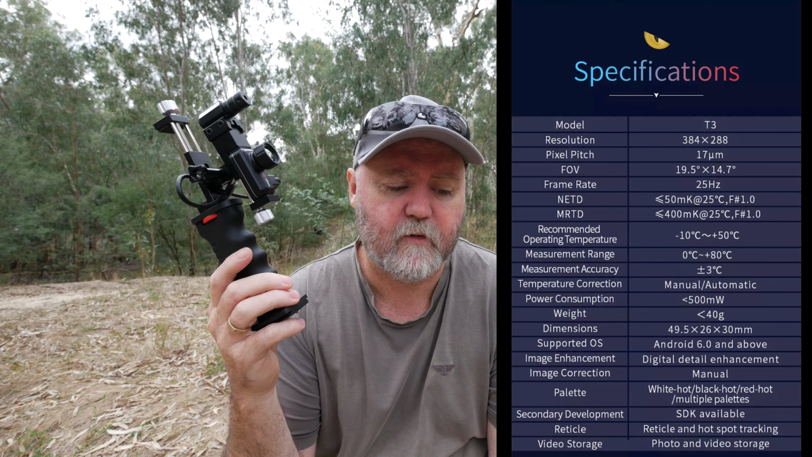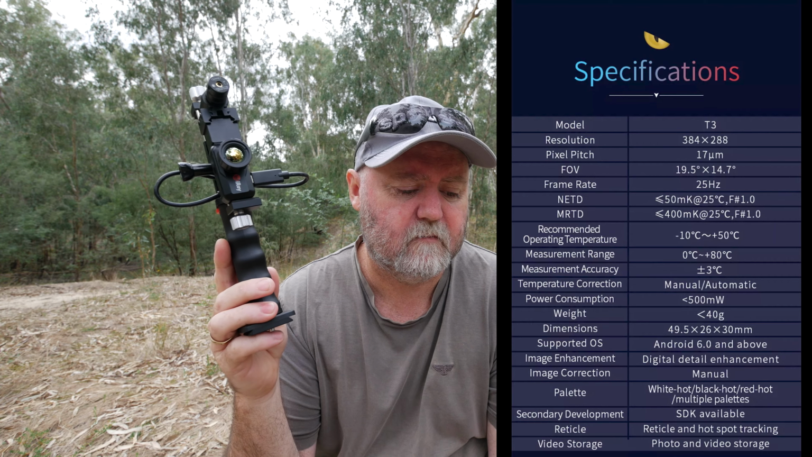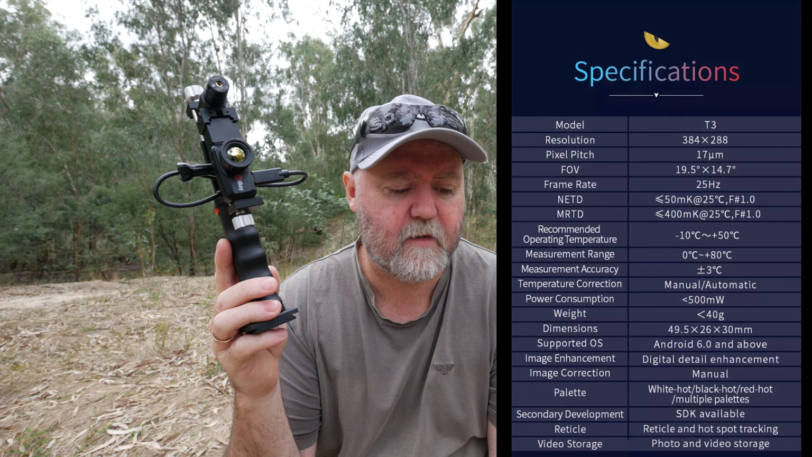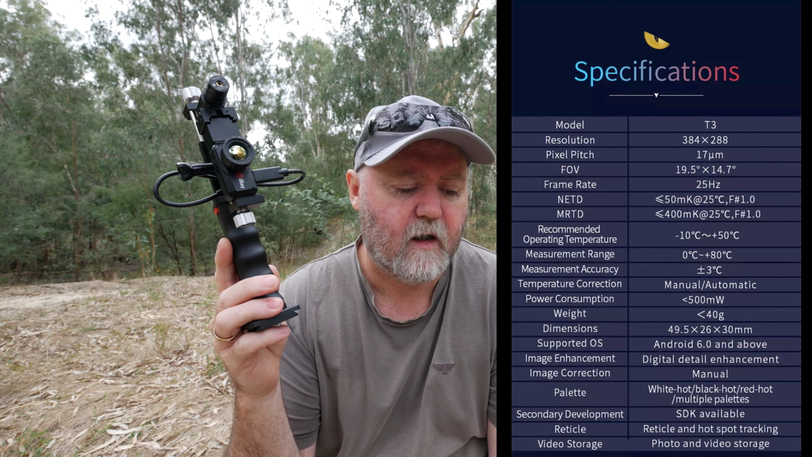You need Android 6.0 or above. And what else is on there? Image correction is manual. Image enhancement is digital detail enhancement. The palette, it's got white hot, black hot, red hot, multiple palettes. Secondary development SDK available, I'm not even sure what that is. The reticle and hotspot tracking, and photo and video storage.